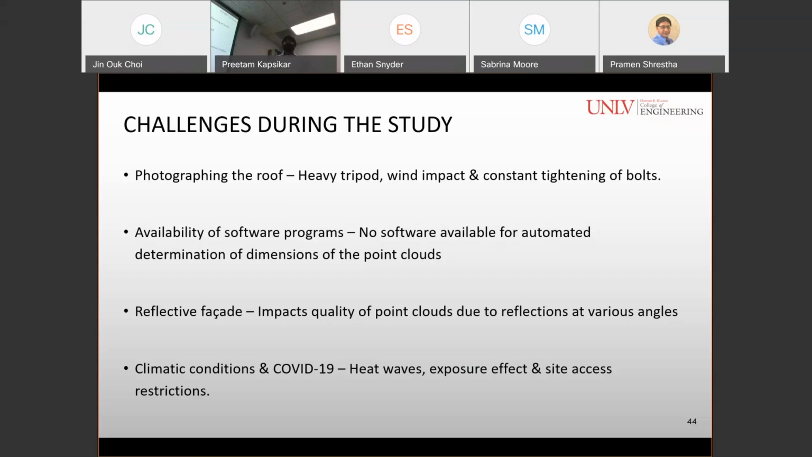Reflective facade of the structure impacts the quality of point clouds, since the facade reflects different objects from different angles. And the climatic conditions and COVID-19 impacted this data collection process because of heat waves and exposure effect. We couldn't take pictures, and also there were some site access restrictions due to COVID-19.